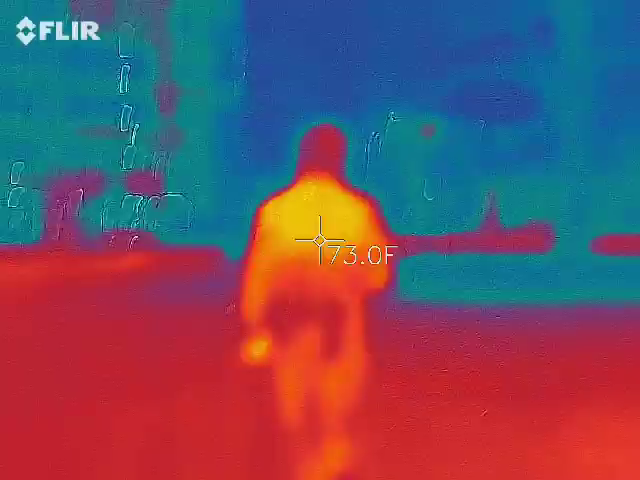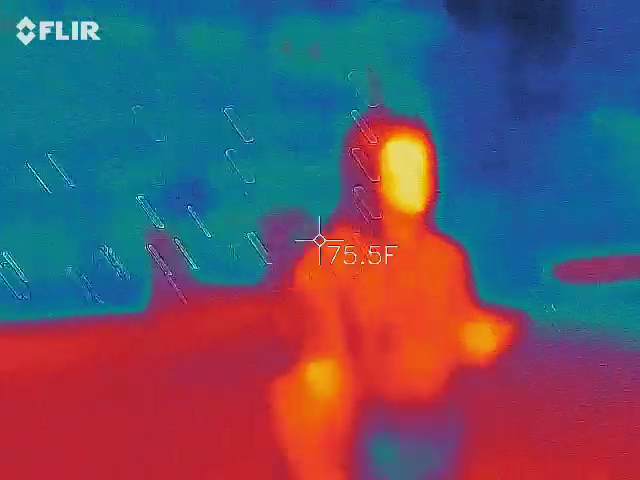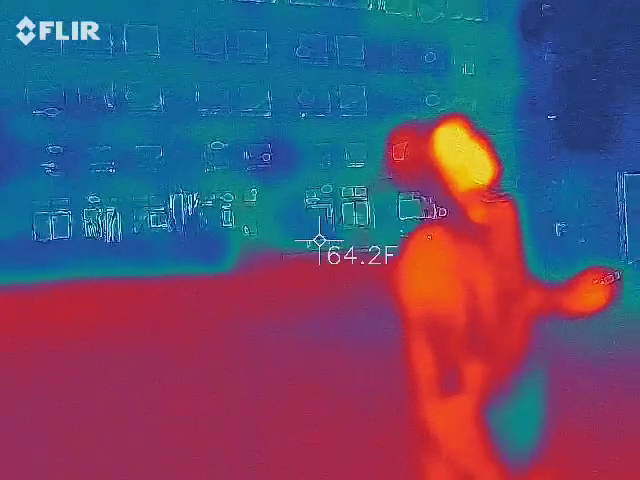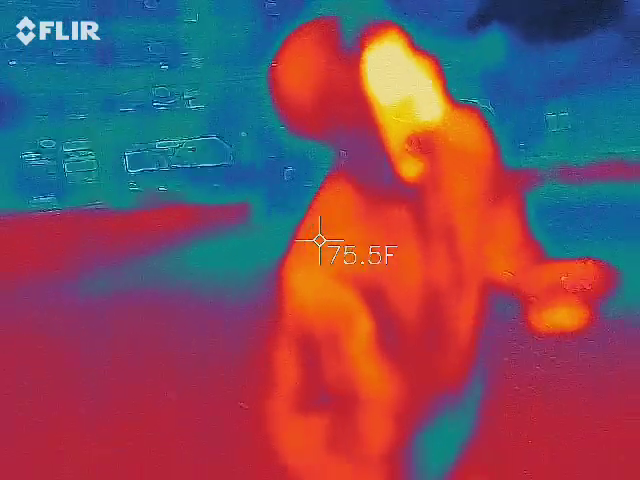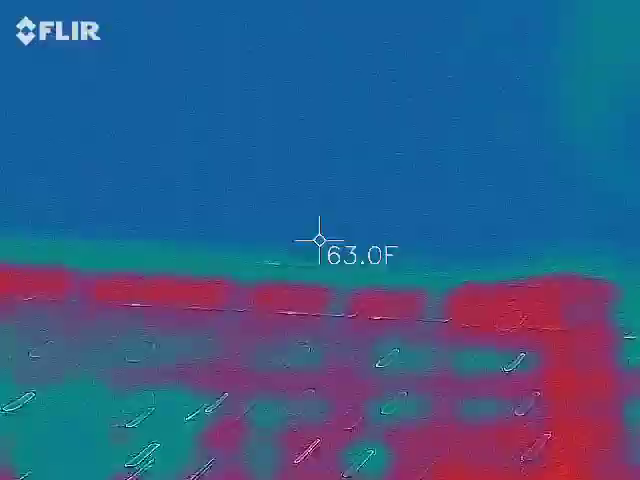Oh, it's because my finger was on the camera. The thing is, you can't see the top of it. There's a cross on the top. I can see that, but if it was any taller, you wouldn't be able to see it. No, it's kind of foggy too. Yeah, look.